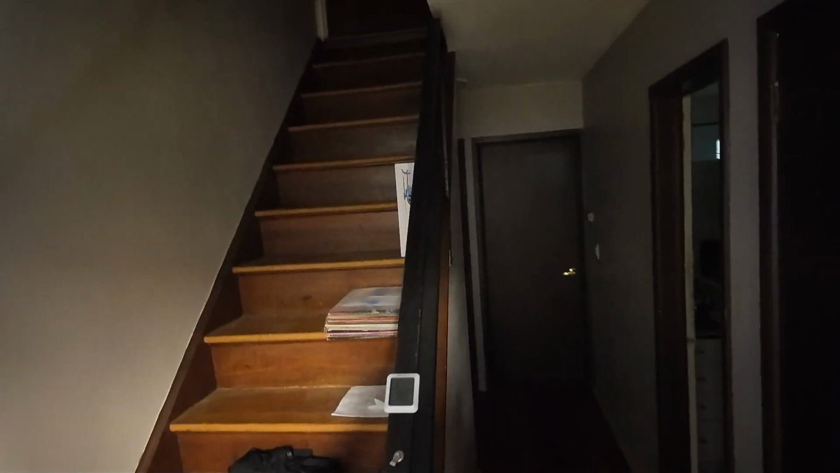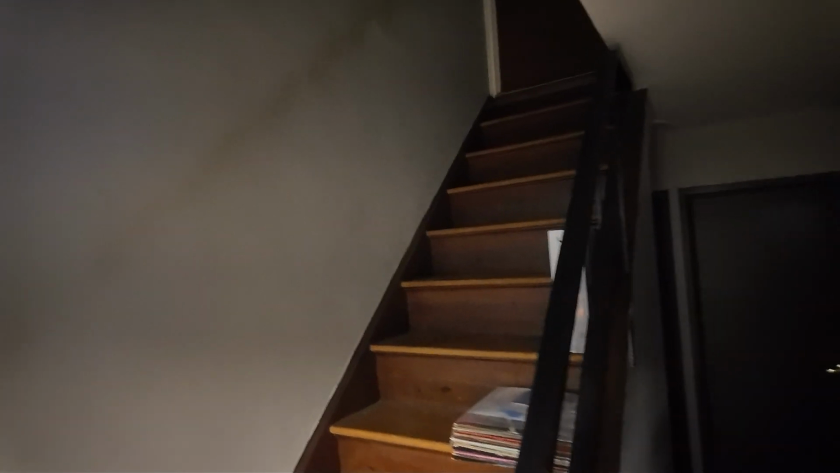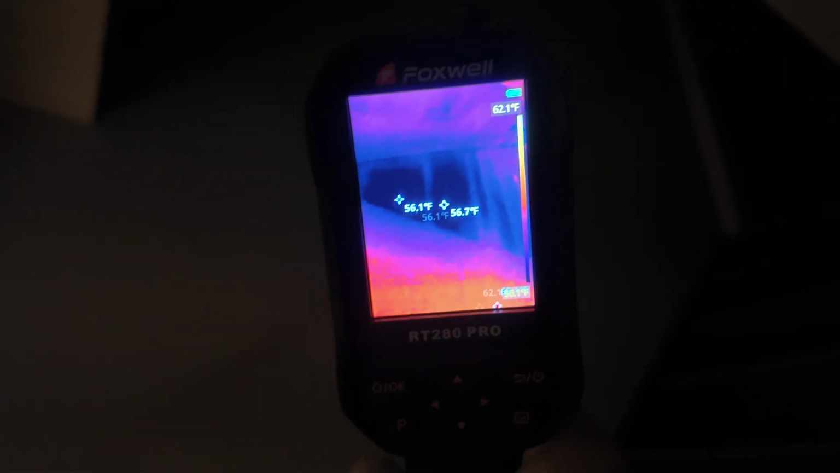So another contrasting area, which is steps. So let's go steps to the upstairs, down the hallway. So up here, I have a lot of dirt on the wall. But there's a crawl space up above this wall. So let's see what the heat temperature says about that. Now look at the difference between that crawl space and the bottom. So that could probably be insulated better. But these are the things you find.